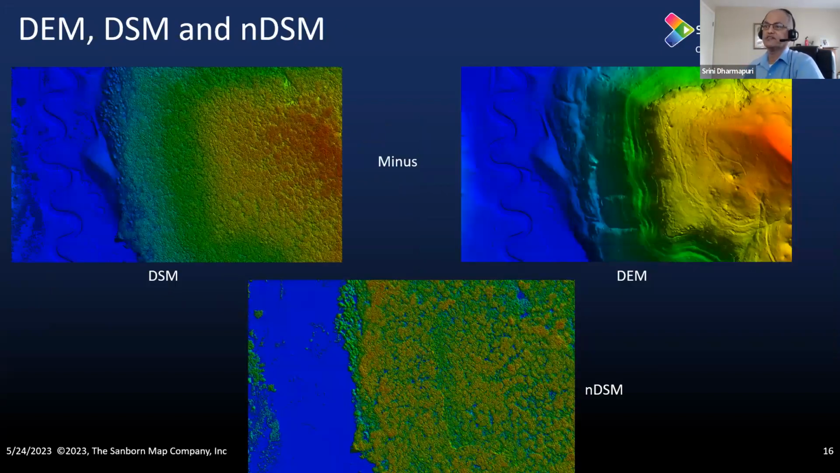Next one. So this is exactly what I talked about in the earlier slide, shown in graphical form. On the left-hand side is the DSM, and on the right-hand side is the DEM. When you subtract the DEM from the DSM, you get the normalized DSM, and that is what is shown at the bottom of the slide.